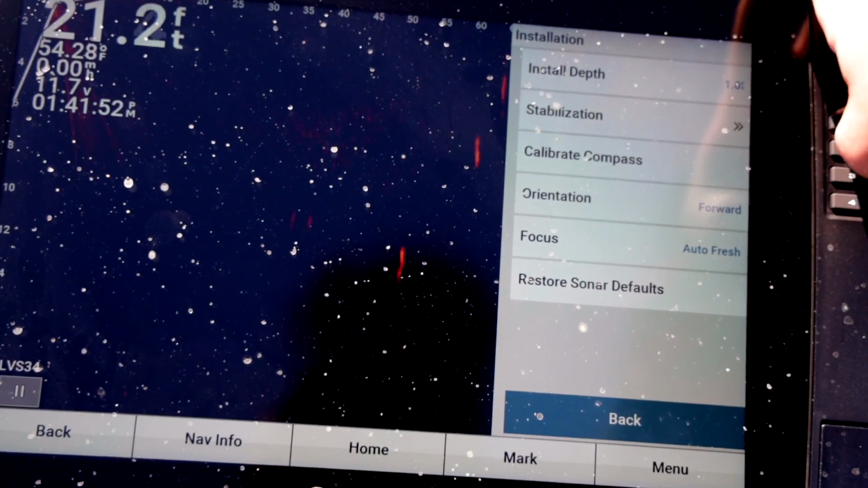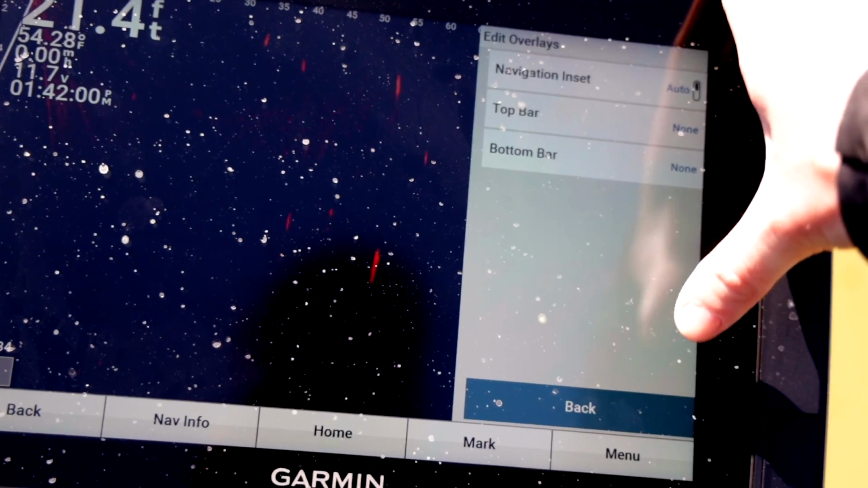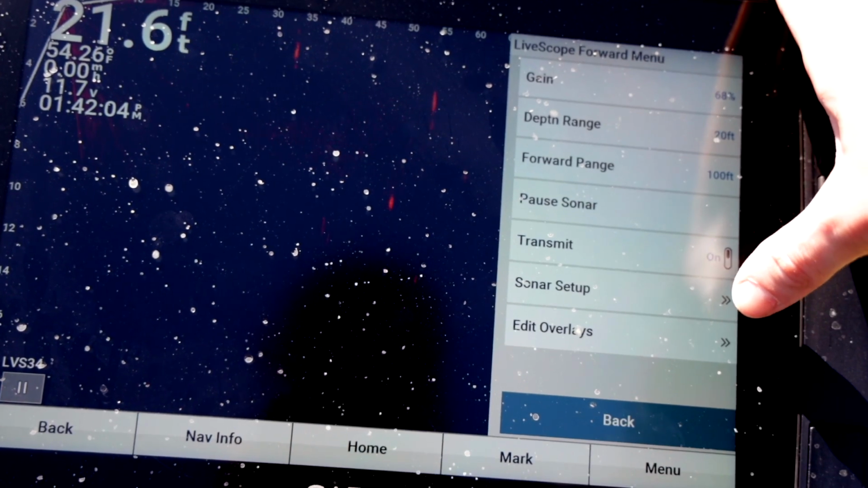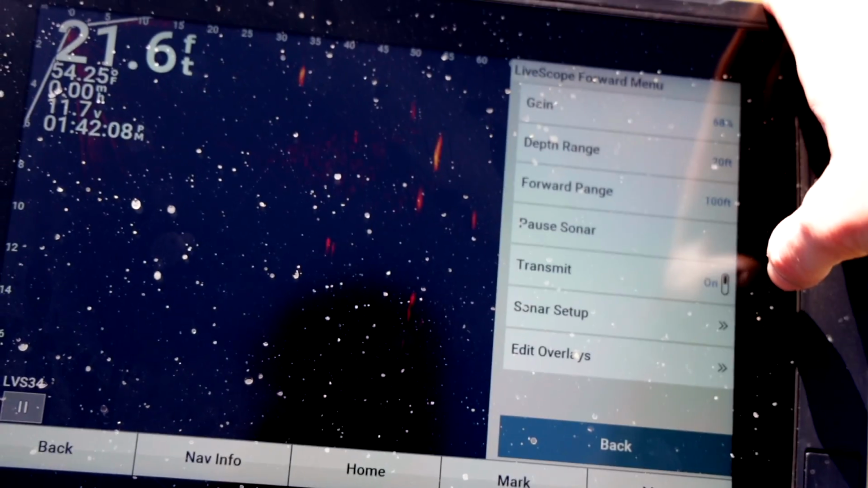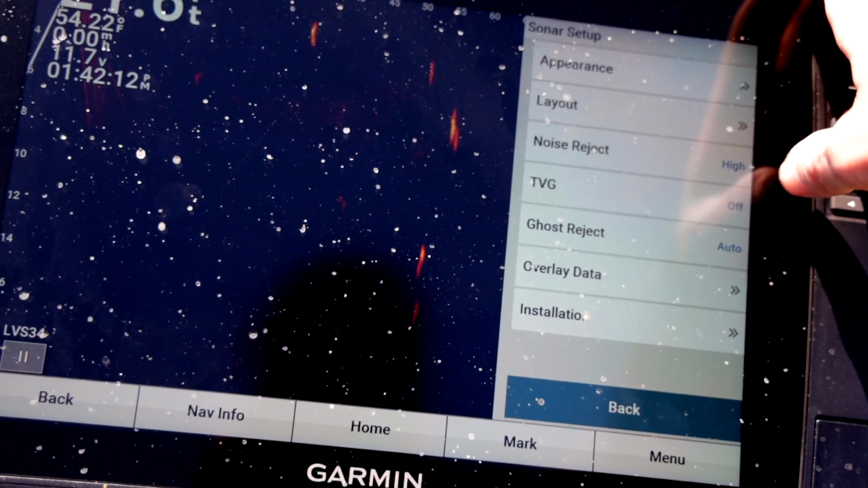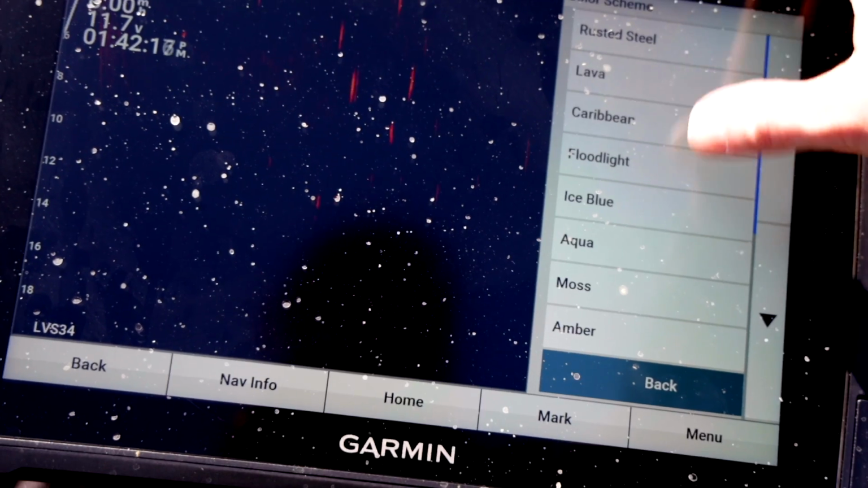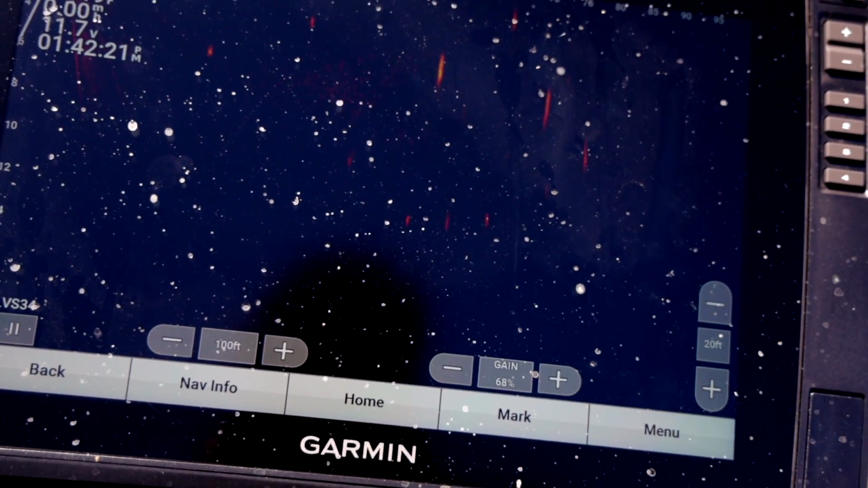Installation, don't really need to change anything in here. It's already on forward orientation, and that's about it. And then in here, you can edit your overlay if you want to. I'm not going to do that. You can turn your transmission off. We're not going to do that because we want our transducer to work. Other than that, really in Sonar Setup, the only other thing to change on a daily basis would be your color scheme if one shows better than the other while you're looking throughout the day.